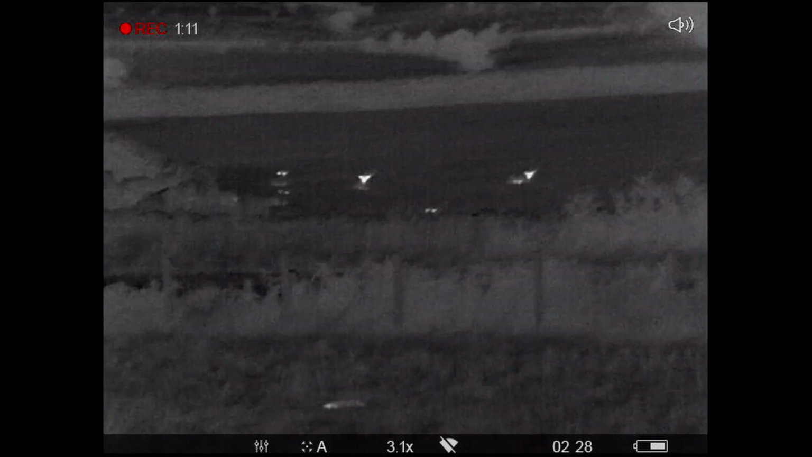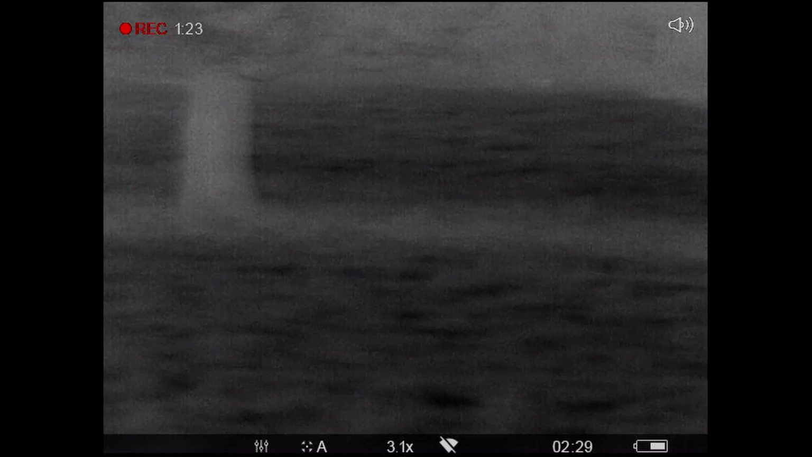You can see that one I've just shot, and I'm just having a scan around over the other fields. There's not a lot out there. And there's another one I shot before.